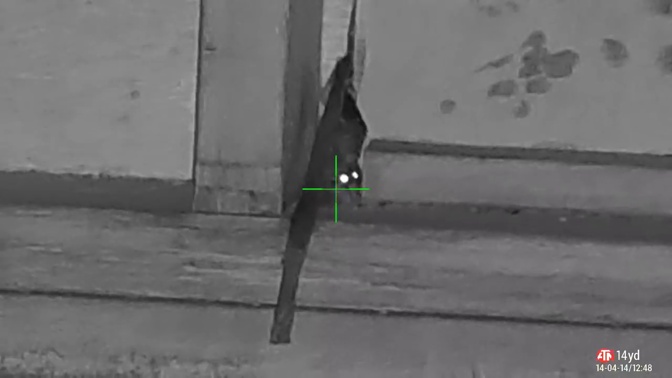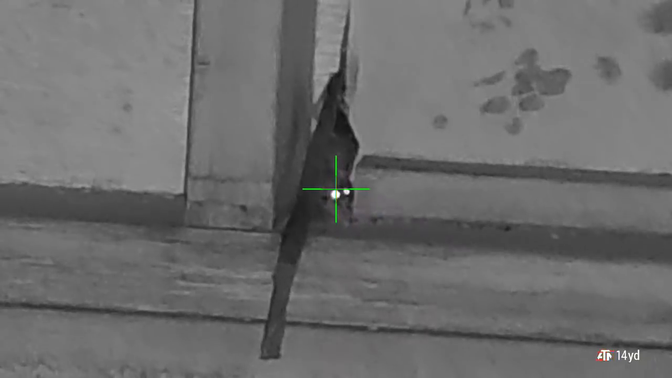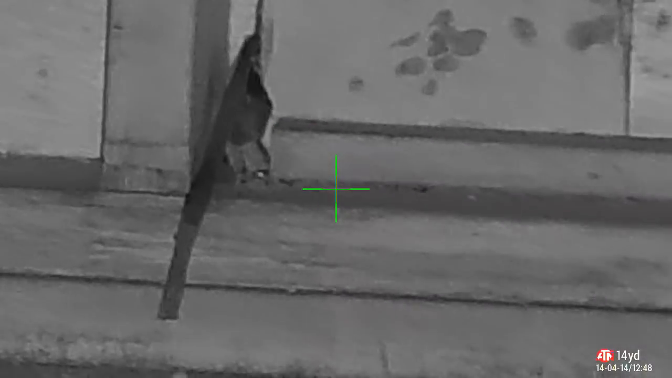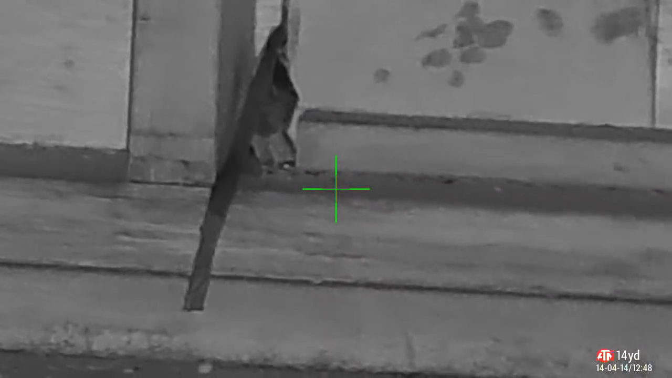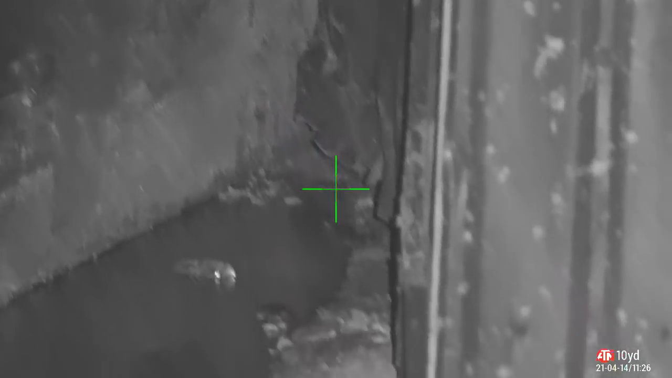And we get over to the dairy farm now, and again, a lot of rat activity, a lot of rats about. As the cold weather's coming back, the rats are starting to come out. First one here, tucked away, thinking he's hidden amongst some old wooden shelves. Well, you're not. You're not hidden, not on thermal, not on infrared. So, terminated him as well.